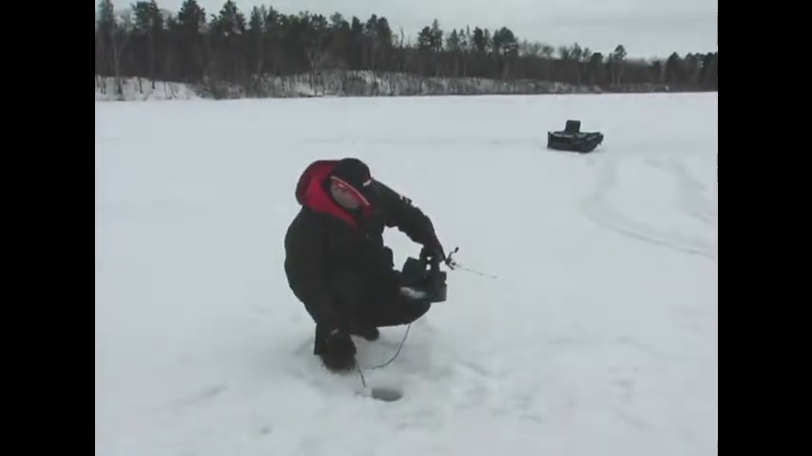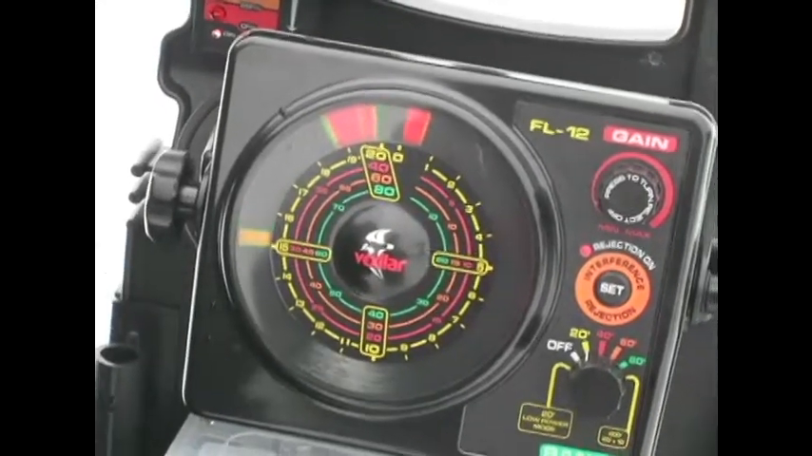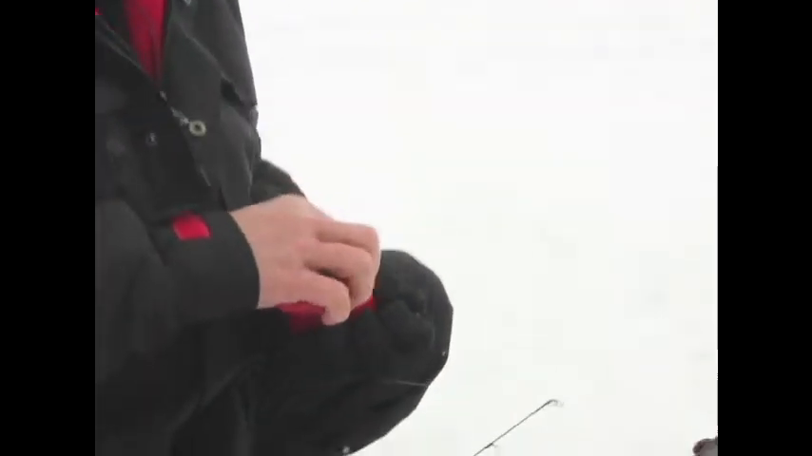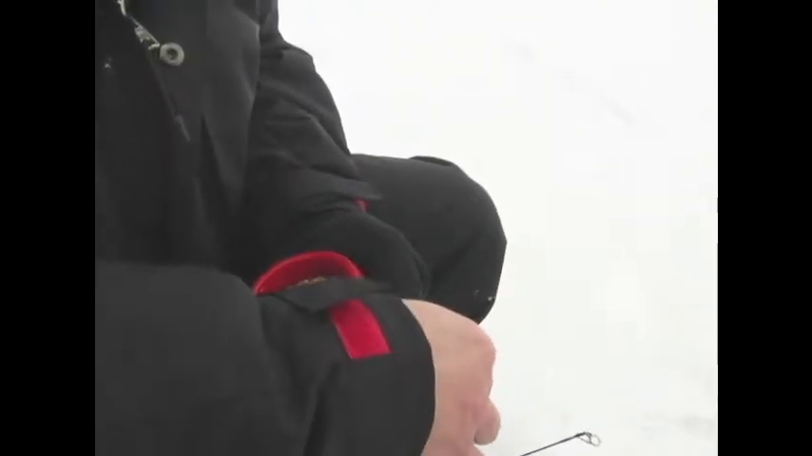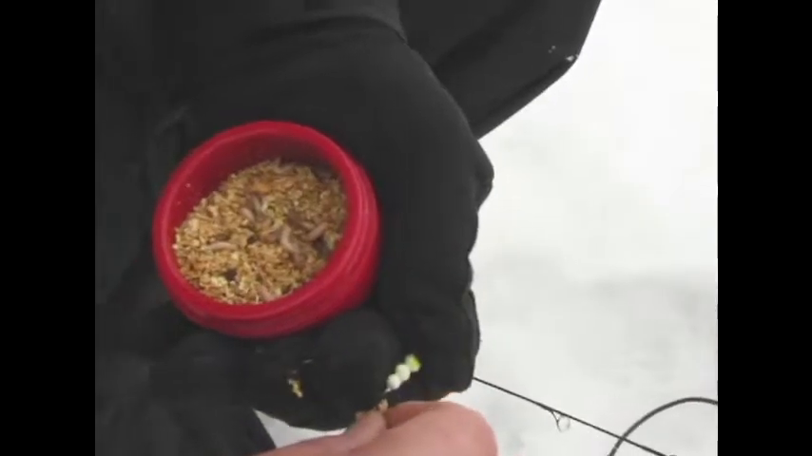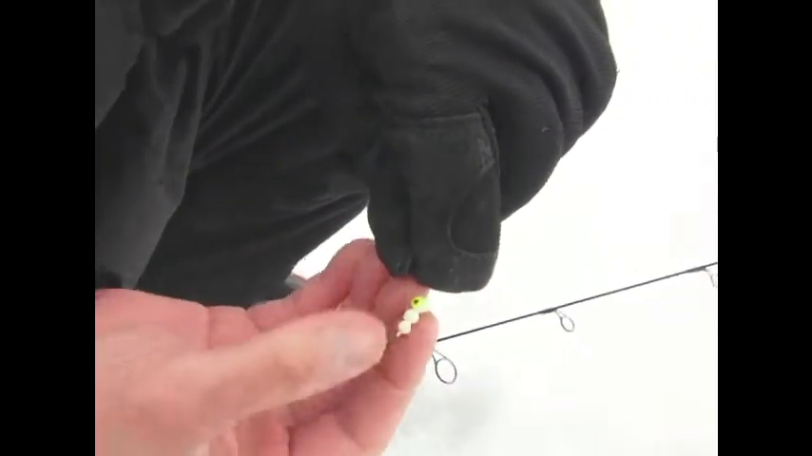Looks like it got just a little bit shallower here, and yep, there's some fish targets down there. That's exactly what we're looking for. I think this is gonna be the spot where we're gonna get some fish. I'm just gonna put a little Eurolarve on my jig. In fact, I'm even going to put 2 of them on here. We want to really get these fish excited about biting today. There we go.